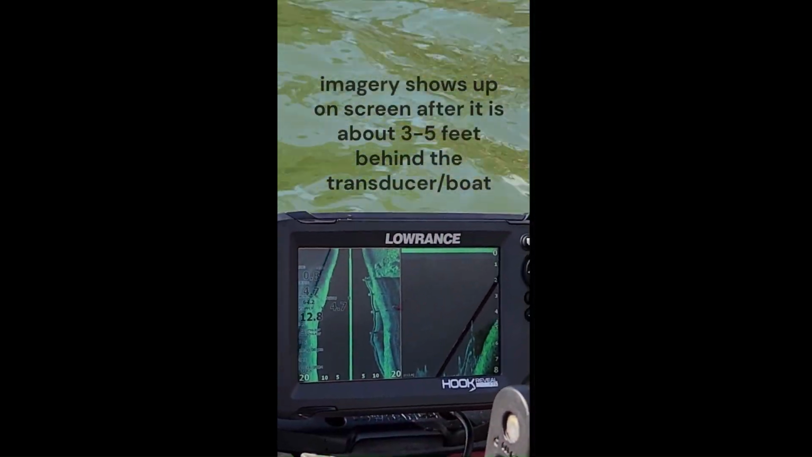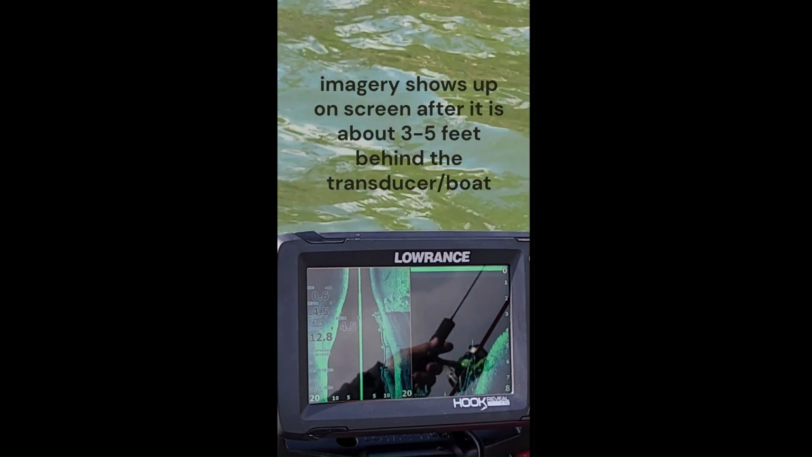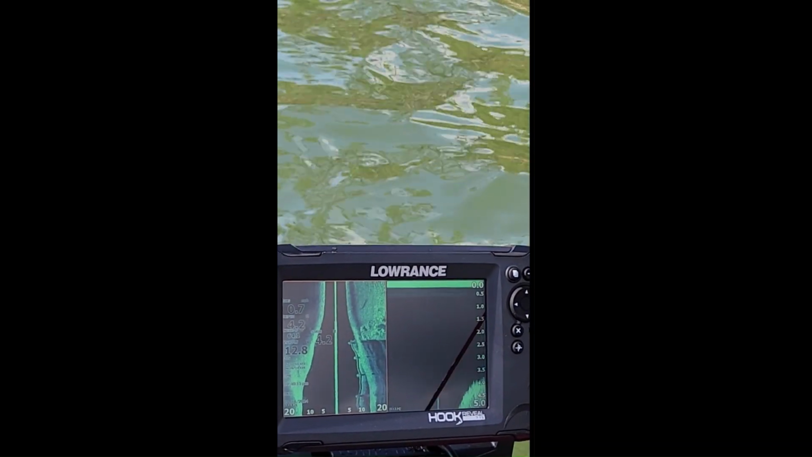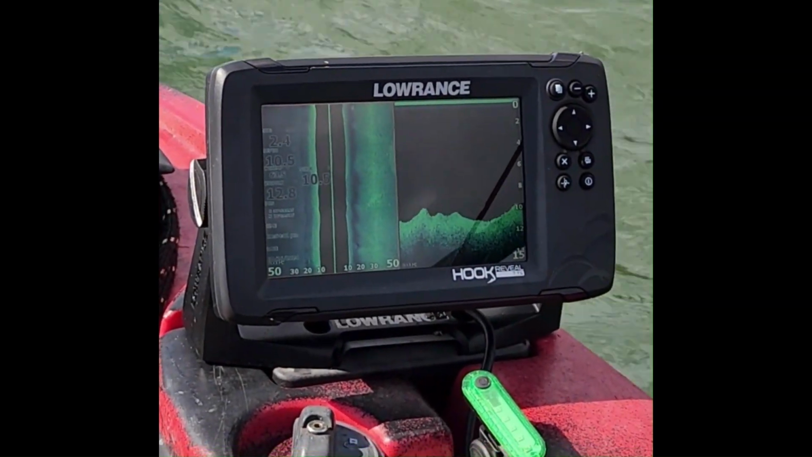There's a really wobbly looking wall that's pretty straight. Also note everything showing up is 3 to 5 feet behind you too, behind the transducer. On the skiff, I actually put the transducer up in the front, so it's not off the back of the boat.